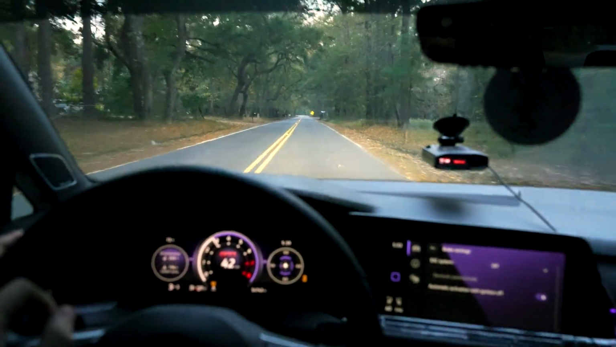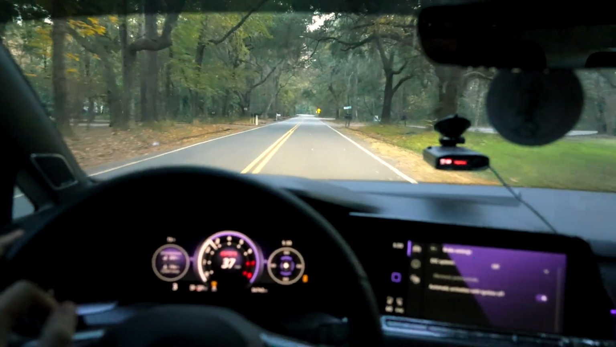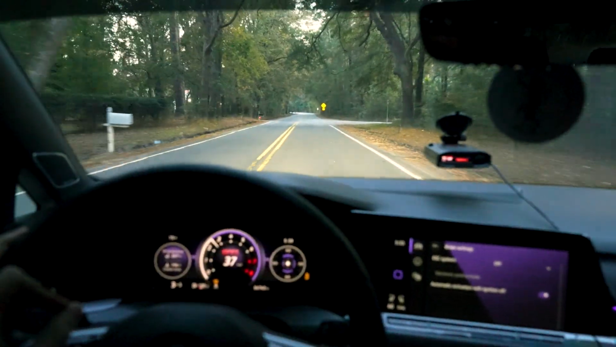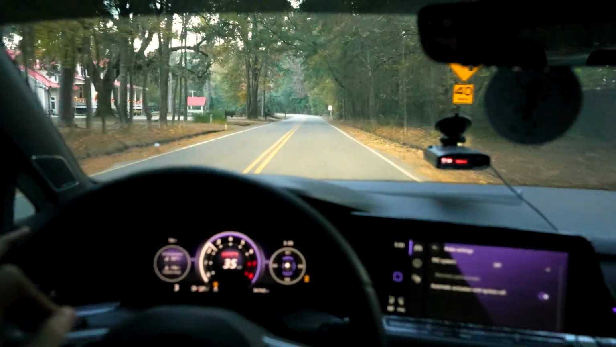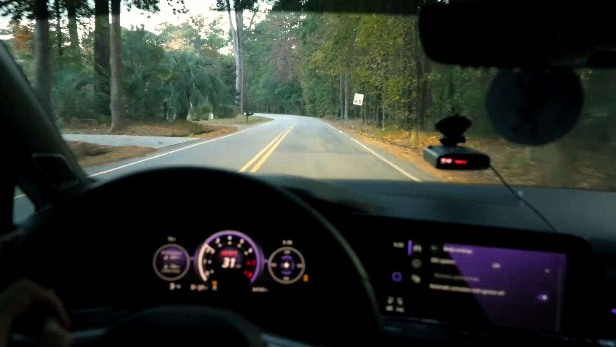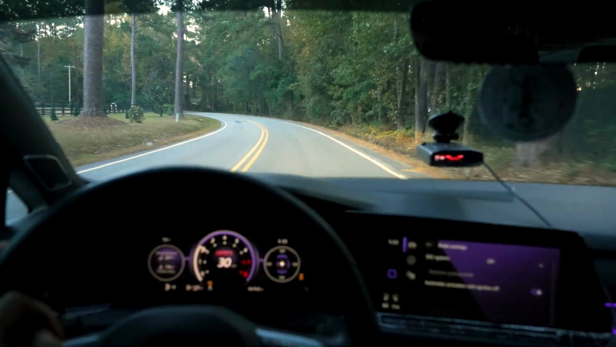To give you guys a little POV of what it's like to drive this beast of a car. It's actually very torquey, very spirited, and honestly, the square body is very weird to me. I'm coming from the Audi RS5, the Audi R7, and there's something about this square body that just gets down. It's very weird.